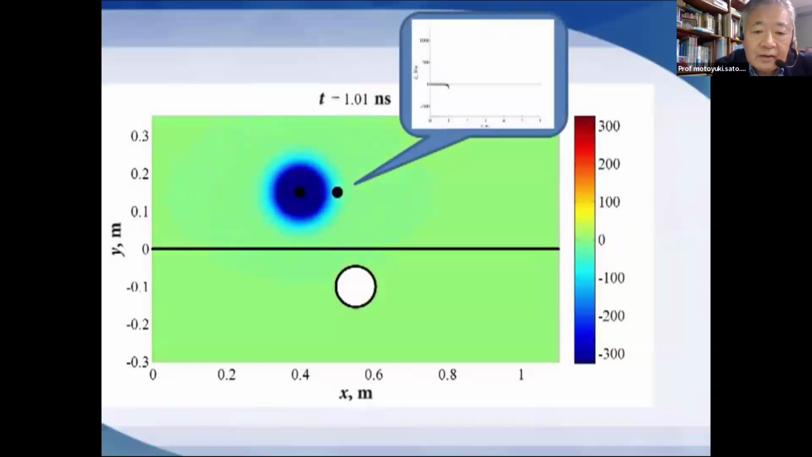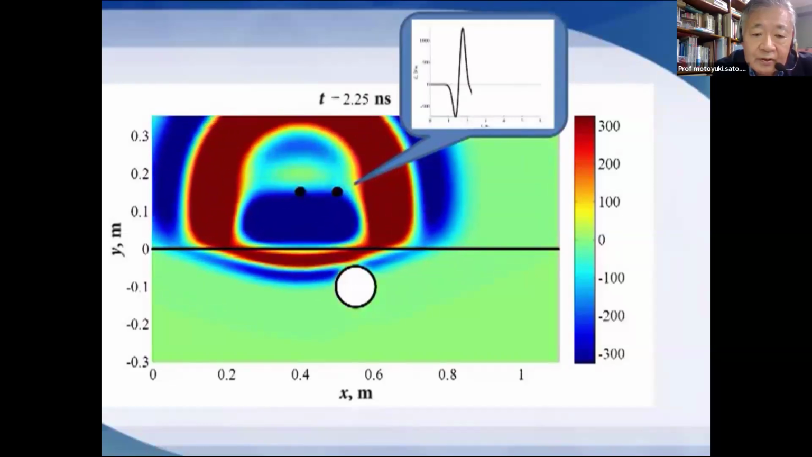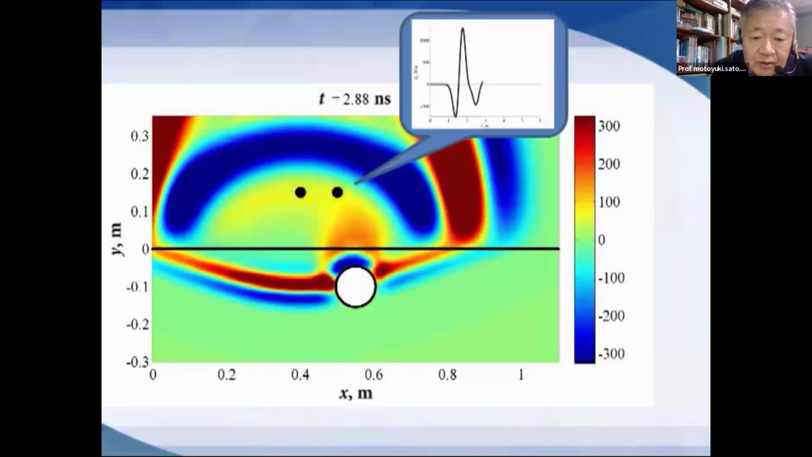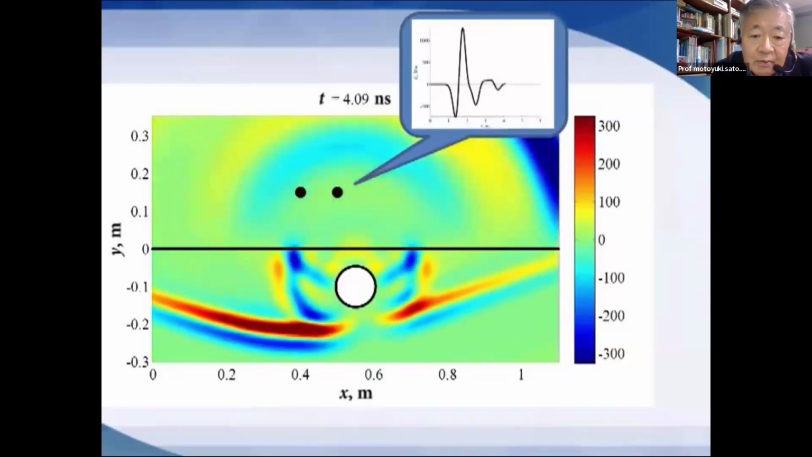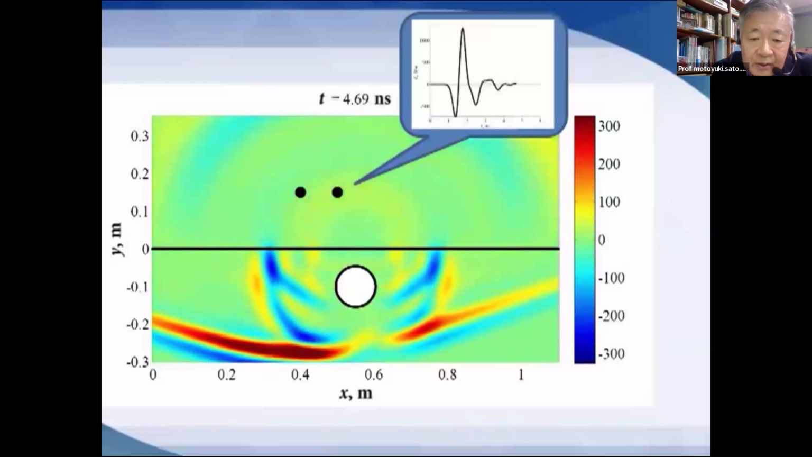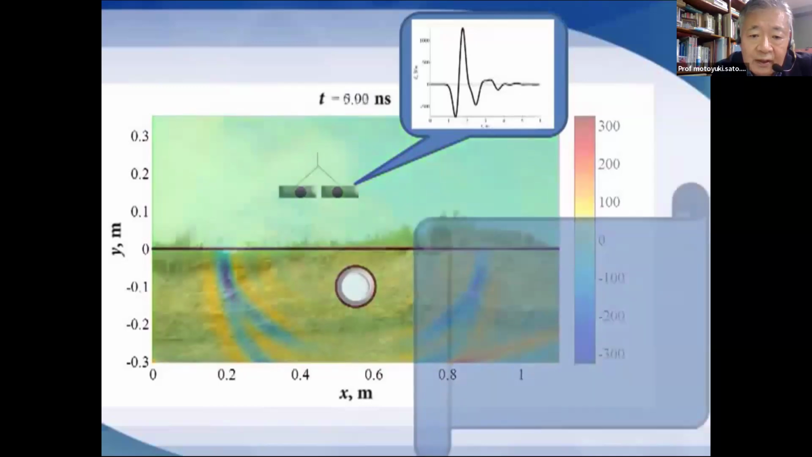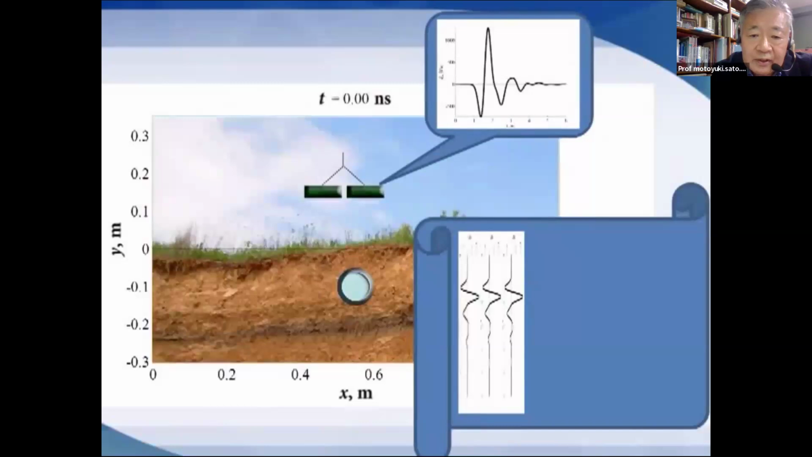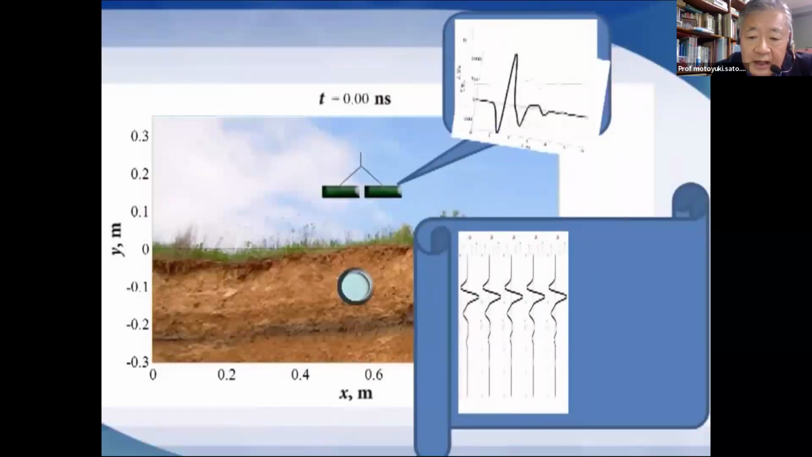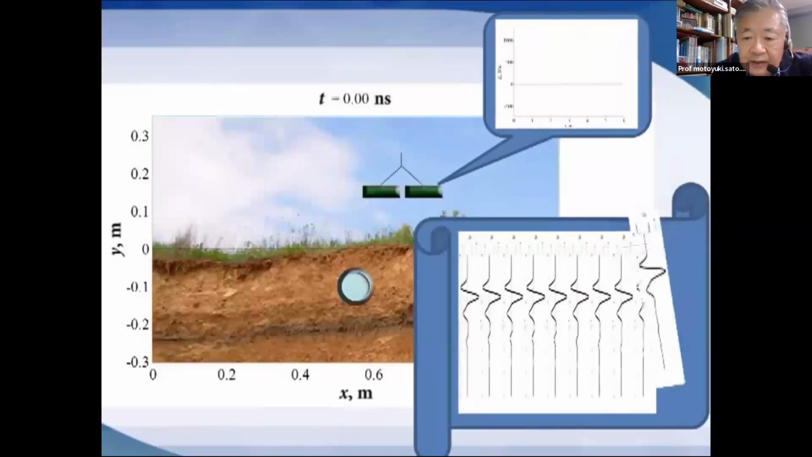The transmitting antenna transmits an EM wave, and the wave penetrates into the ground, into the soil, and some of the electromagnetic wave is reflected from the subsurface target and received by the receiving antenna. Now the transmitting antenna and receiving antenna are moved simultaneously, so we can receive many signal diagrams, as you can see here.